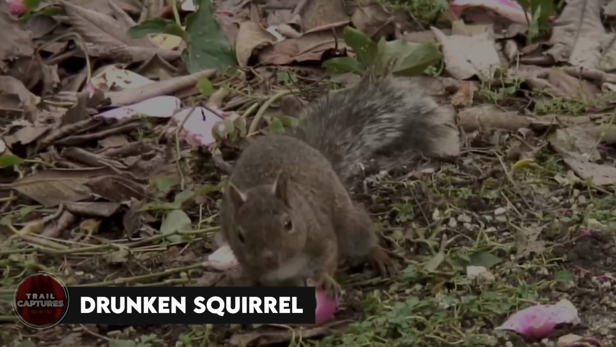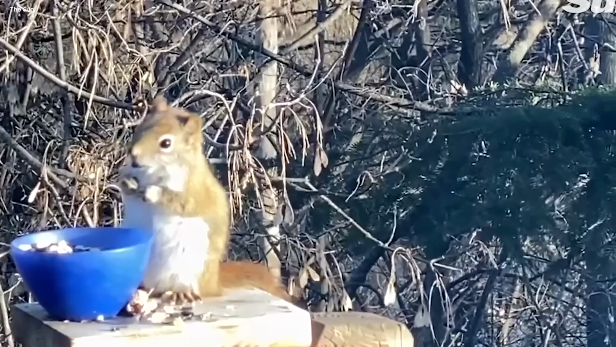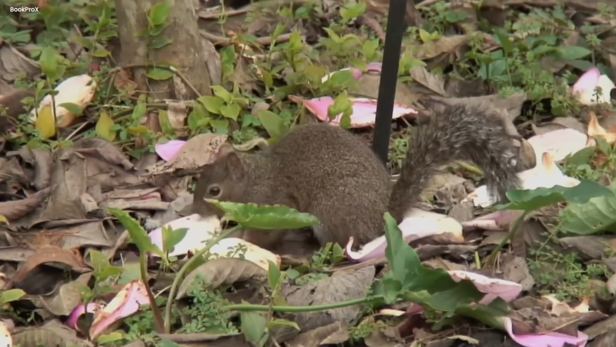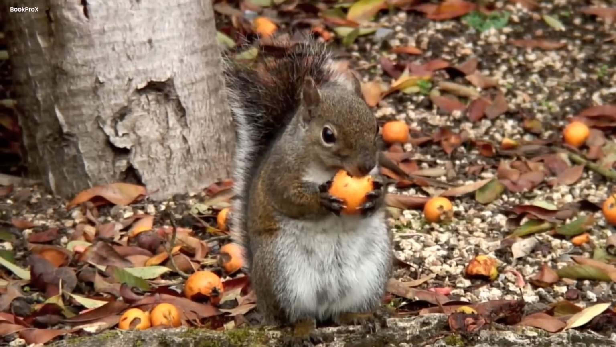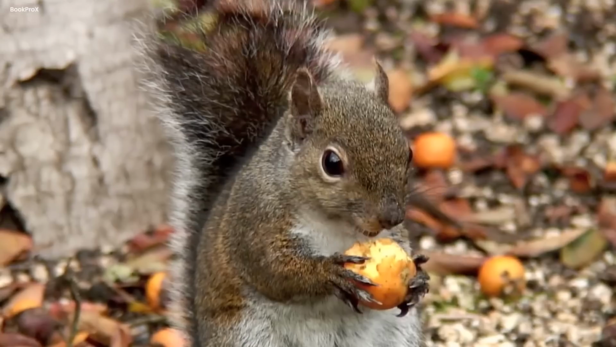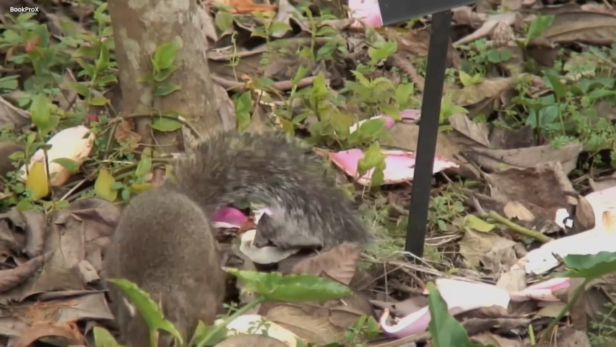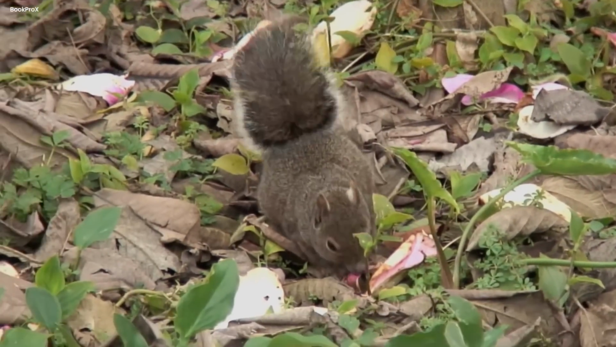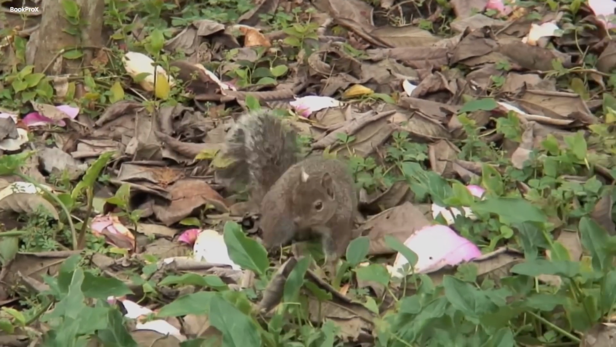Drunken squirrel. Once upon a time in a big green forest, a little squirrel drank a lot. He saw the falling fruits and decided to cook them. The furry animal happily chewed on the juice and felt a little dizzy from the special juice. After eating the fruit, the chump realized that he was still empty. The tippler began stumbling through the forest in hunt of more food, stamping his little paws on the ground in hunt of something tasty.